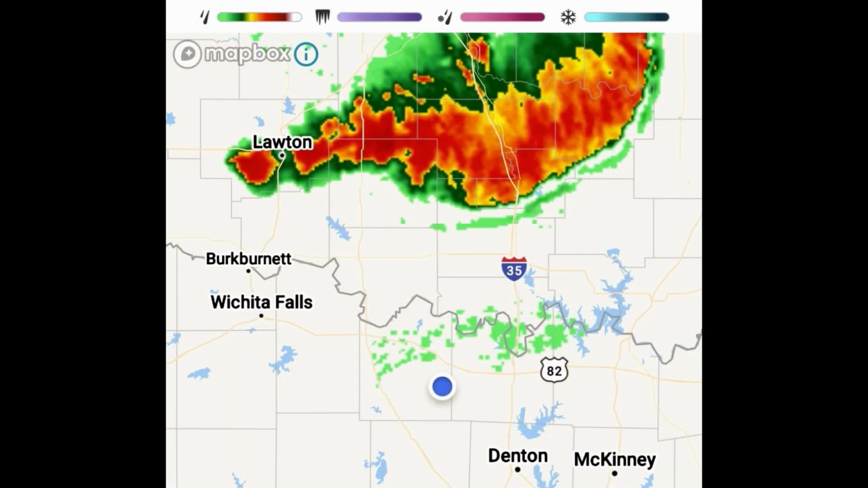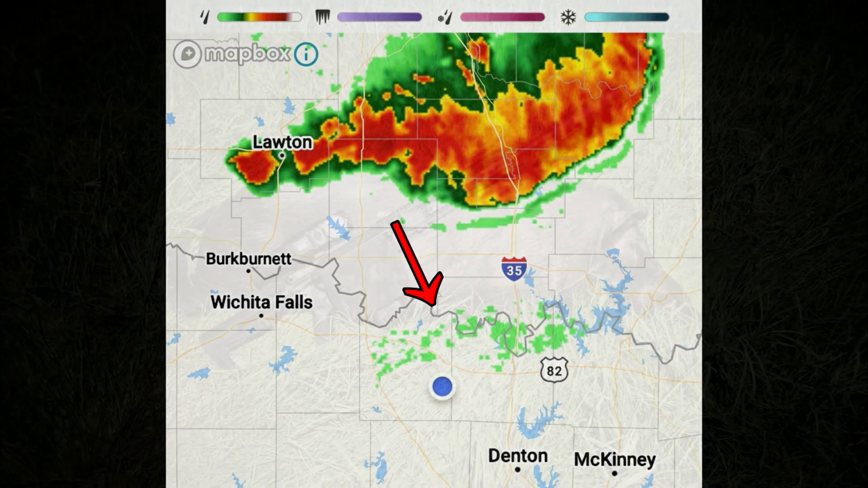Here you can see the storm moving in. I'm down at the blue dot. The storm's moving towards me, and I've got lightning above me at this point.